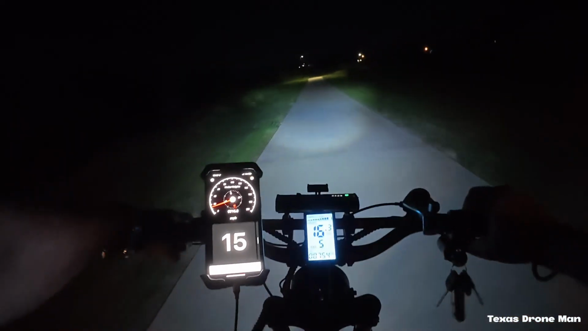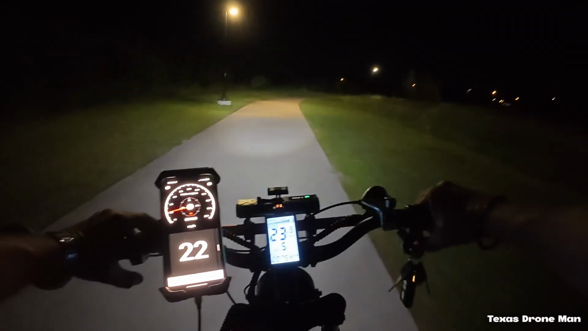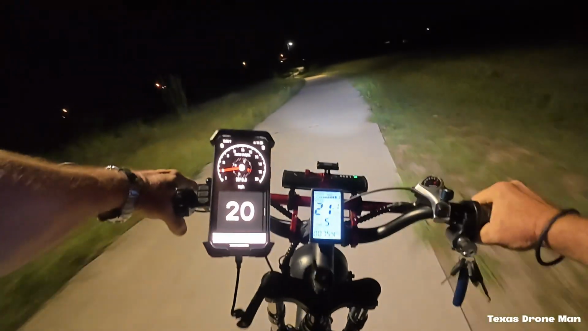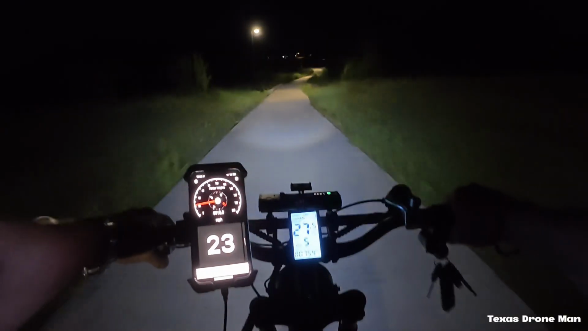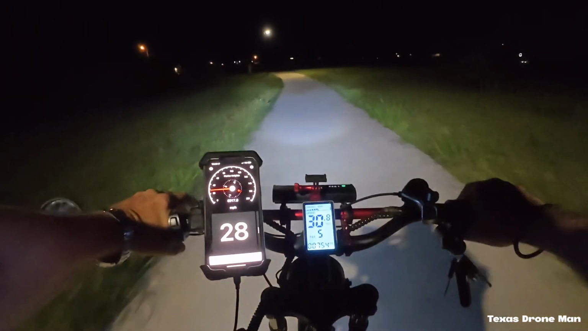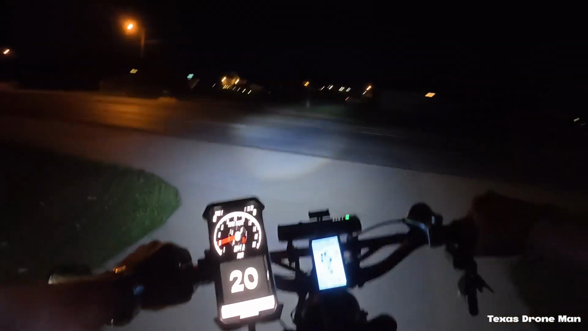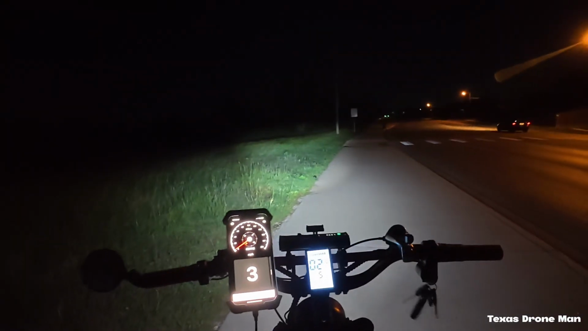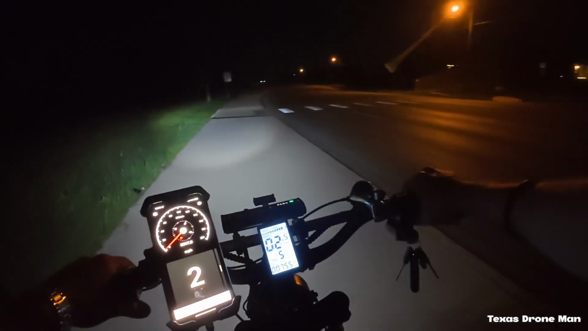Yeah, I think I'm gonna change this battery out real quick before I get too much farther down. Alrighty. Got the fresh battery.